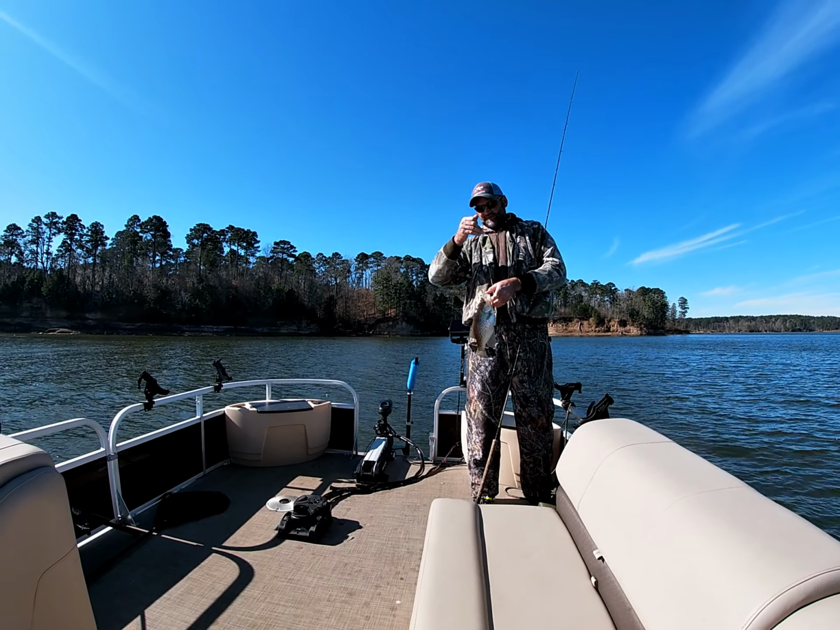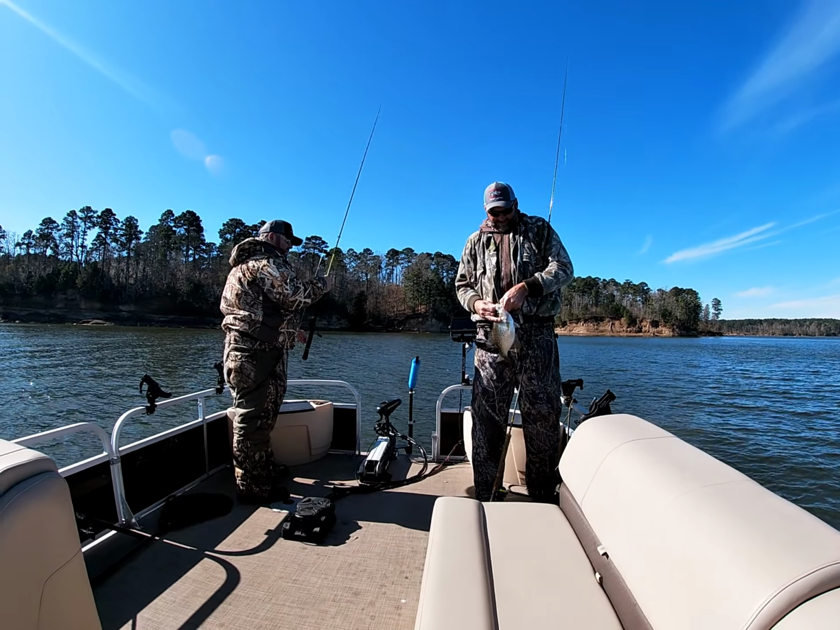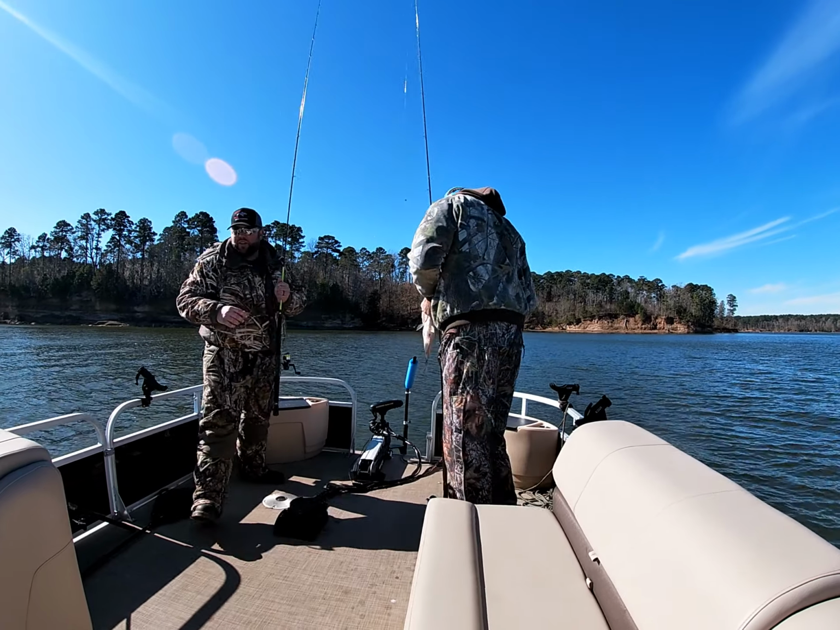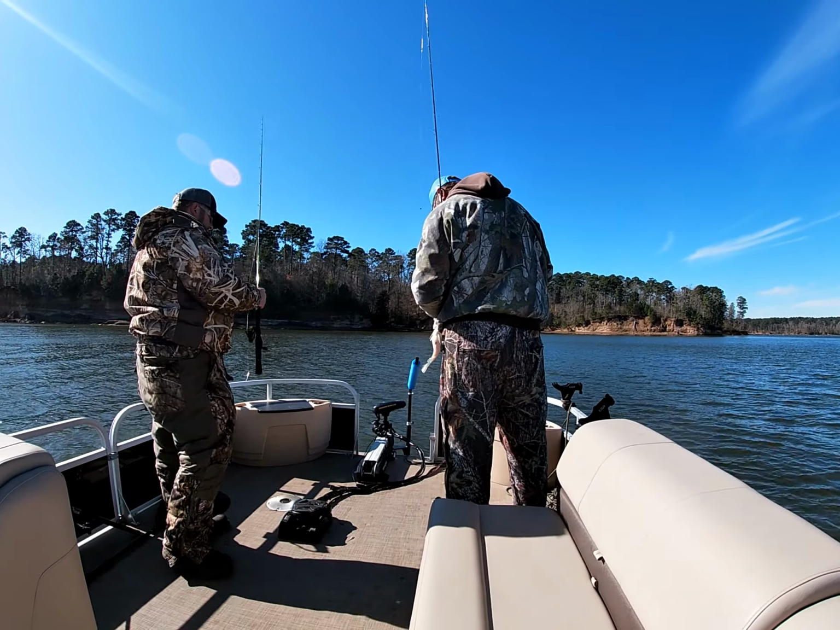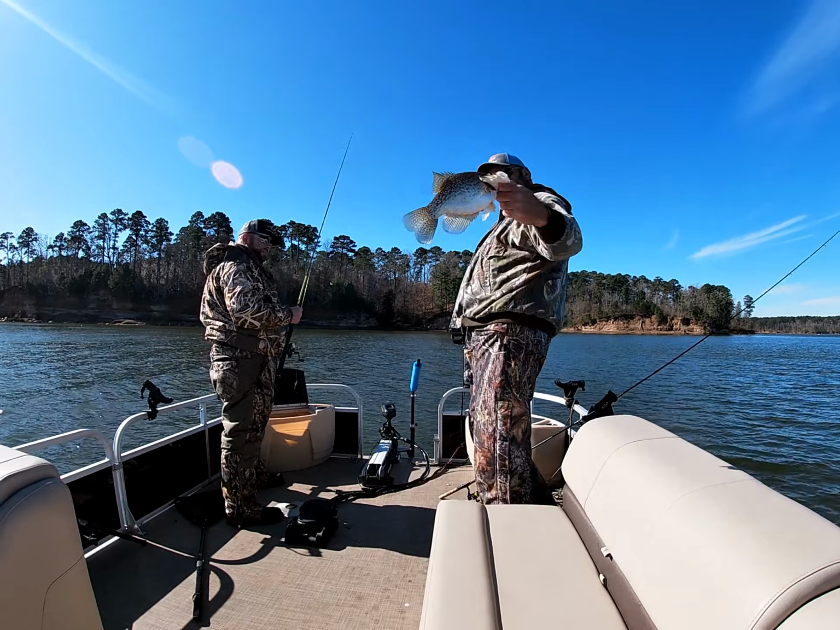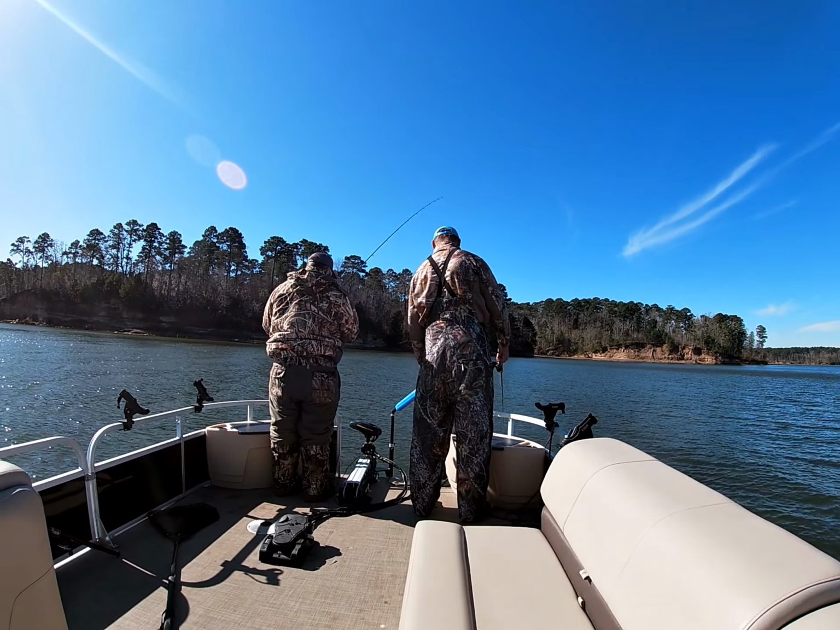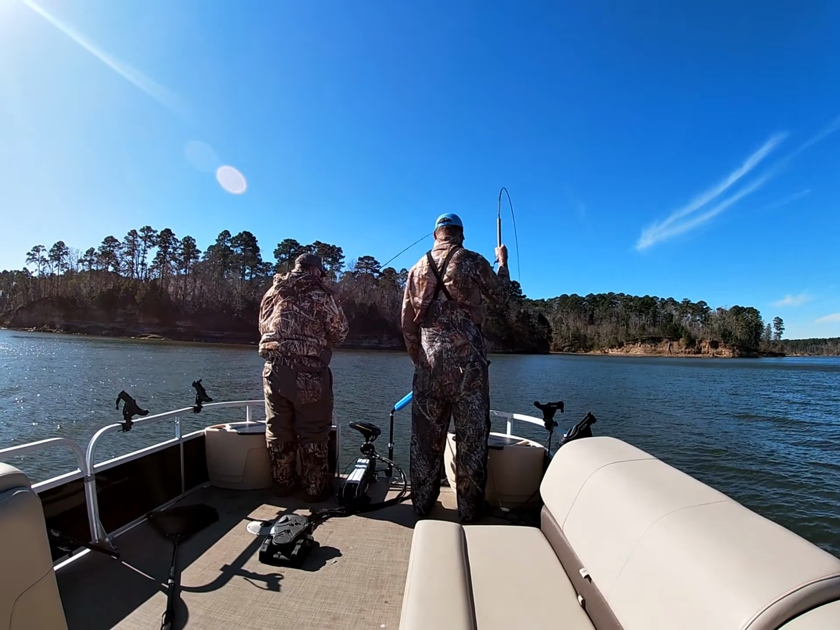Big females, all fat with eggs. Wow. Need some pliers? Yeah, I got some. Pretty fish, big pretty fish, female. They look smaller too. Look how small they look compared to them. See, and that's what I just caught.